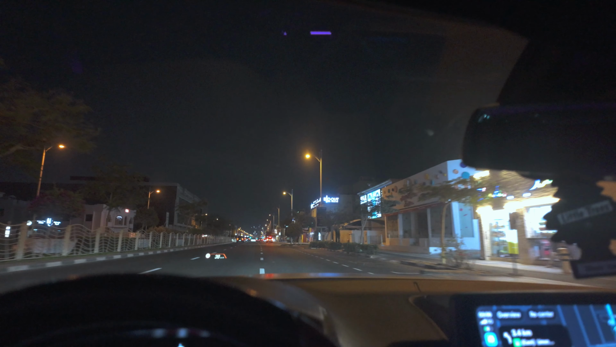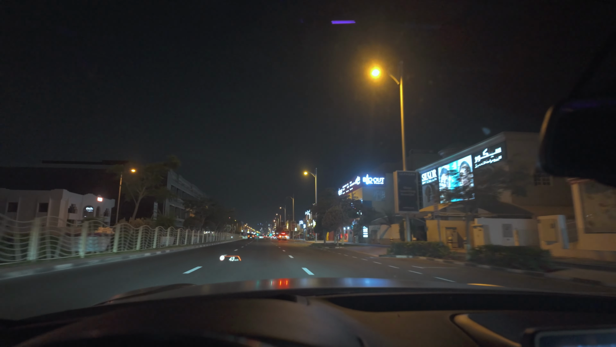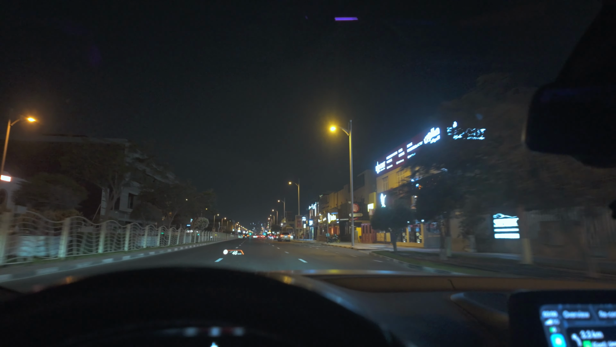We've arrived at the place that we are supposed to. I've got a toothpick that I like to chew around, just keep it in my mouth. But let me show you guys my spot where I usually stay. So this is what Jumeirah looks like when it's a bit quiet.